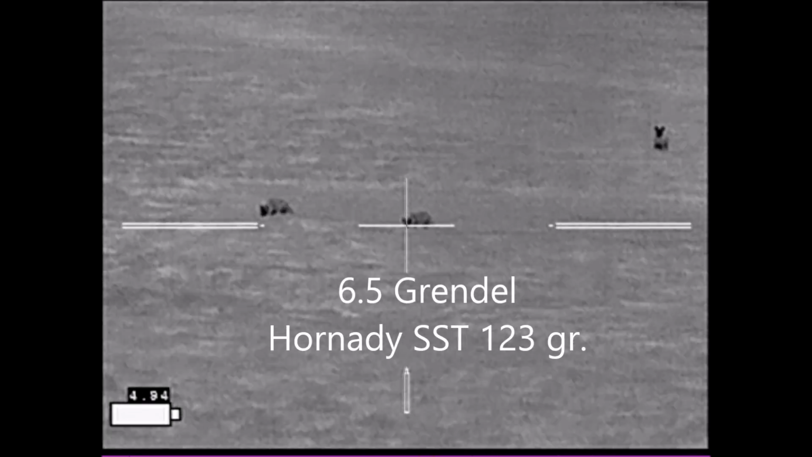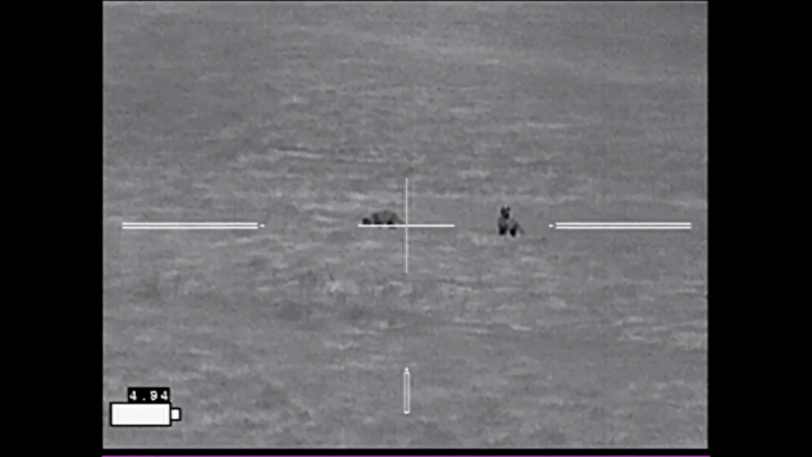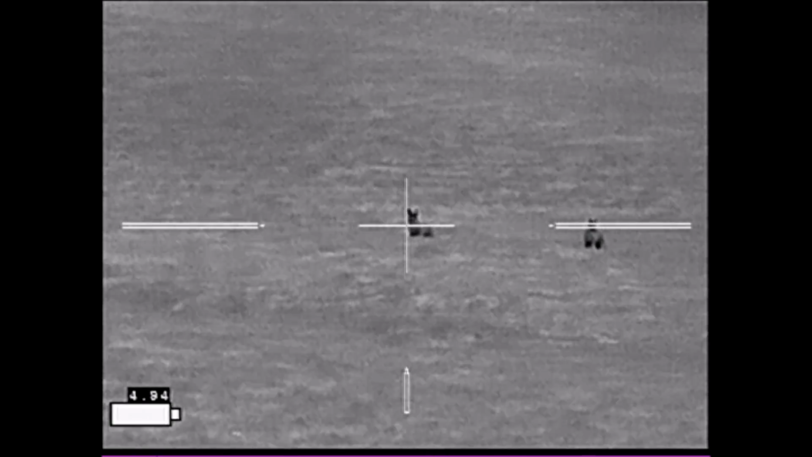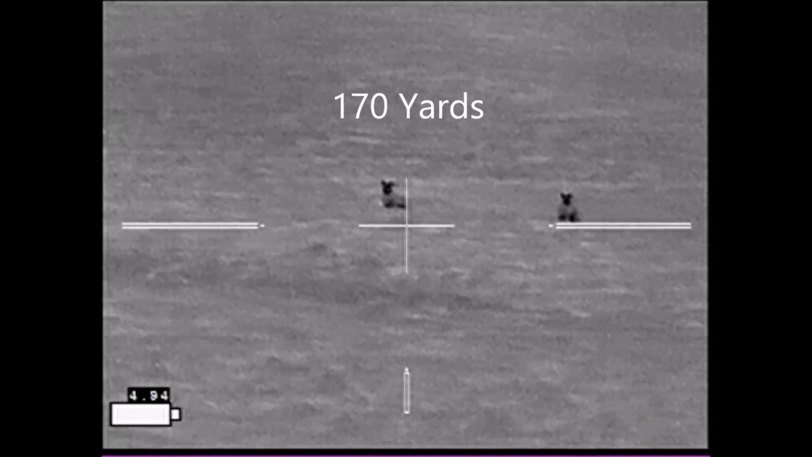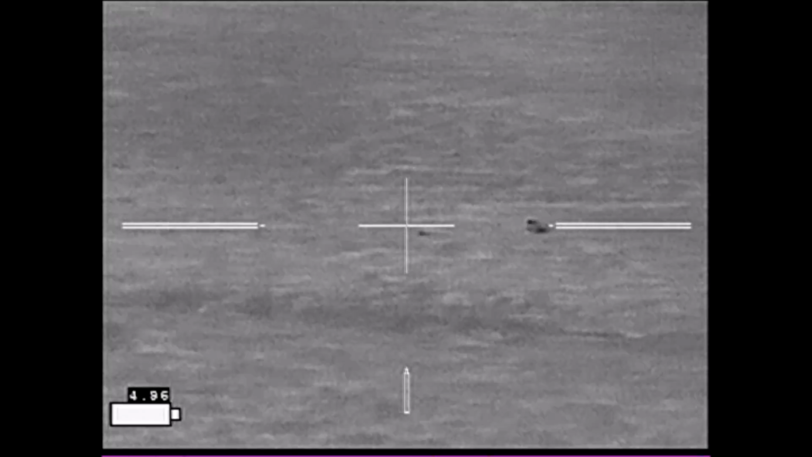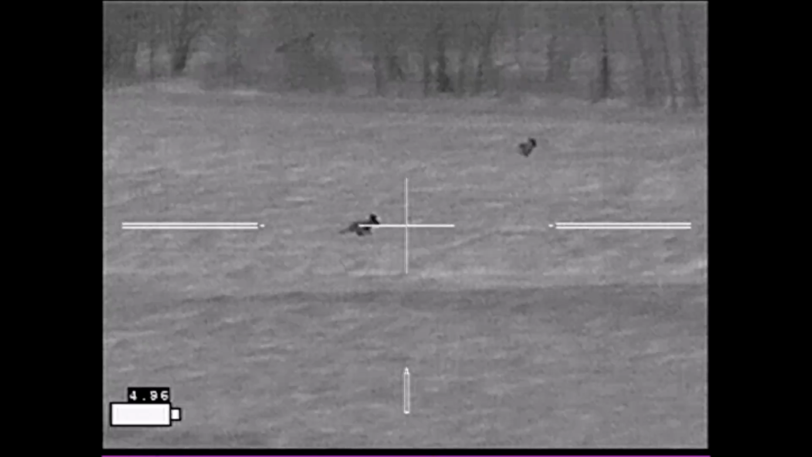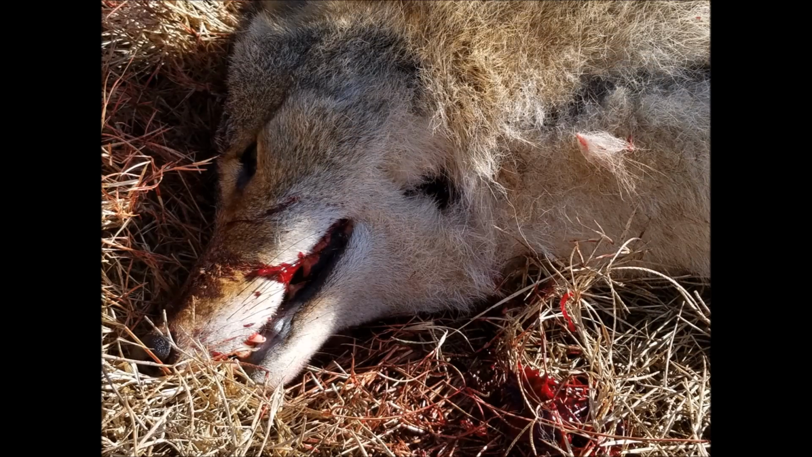As I was perched on the top of this ridgeline, the coyotes seemed to have taken notice of me, or that something wasn't quite the norm, and I decided I should probably go ahead and take a shot while they were standing still. The first coyote went down. The second shot was behind the second coyote, and I went ahead and let him run. The shot entered below the chin, went down the neck and into the body, and did not exit.